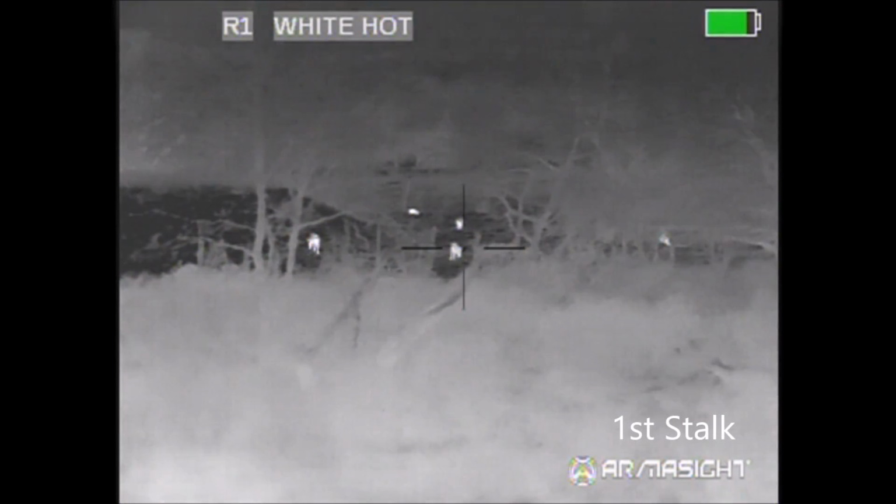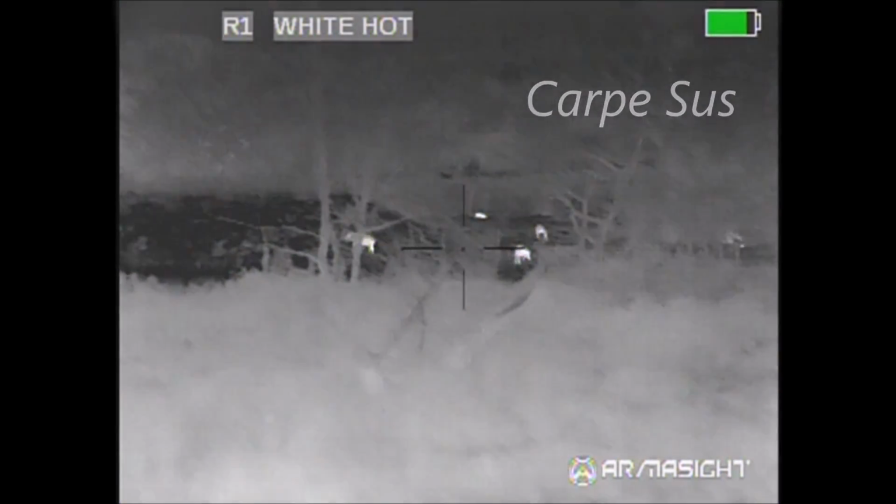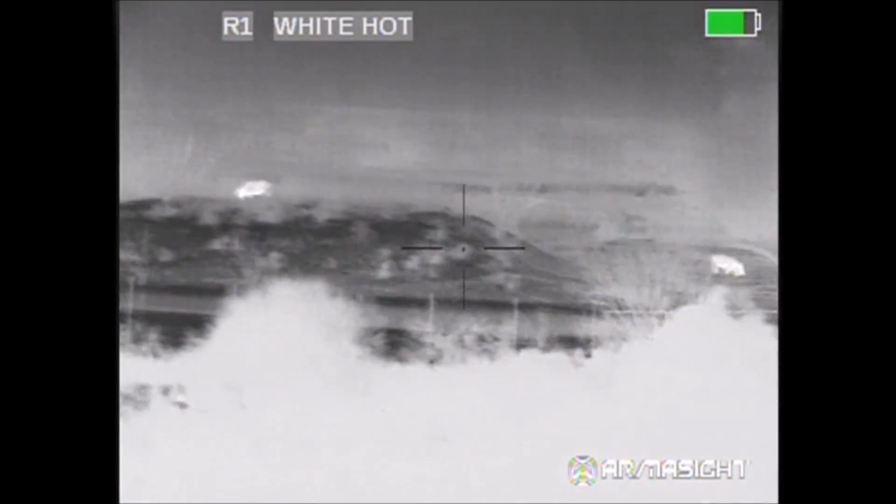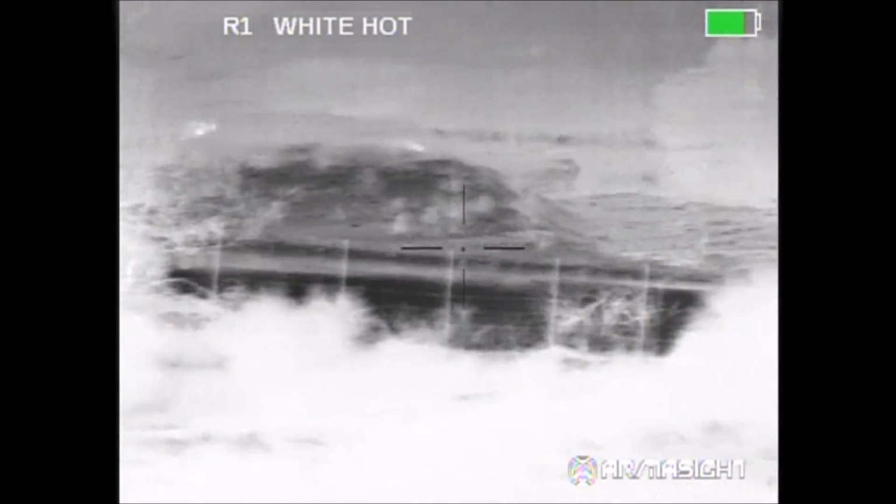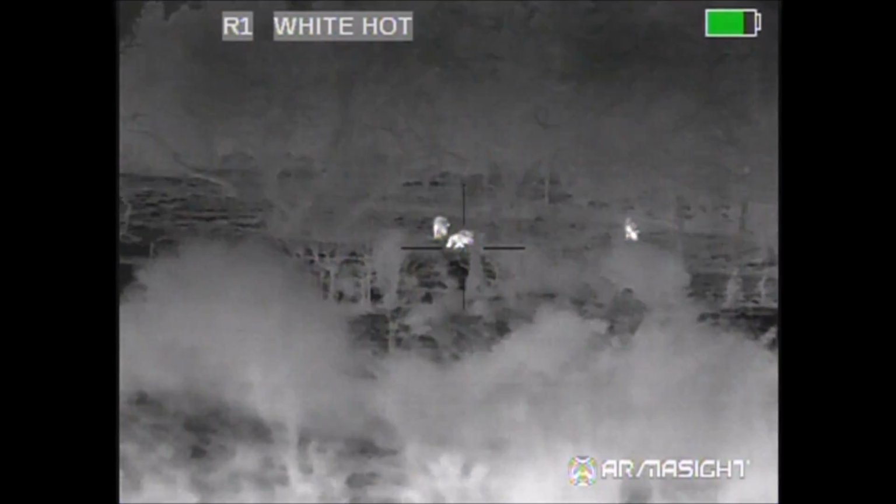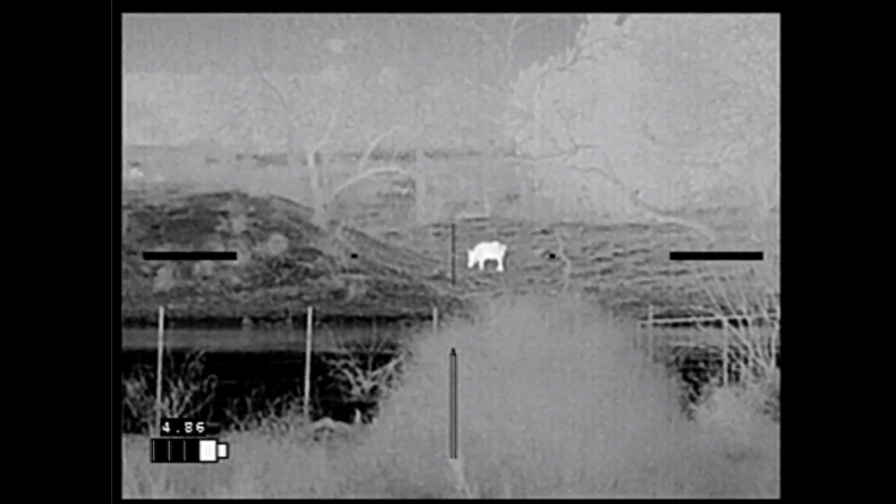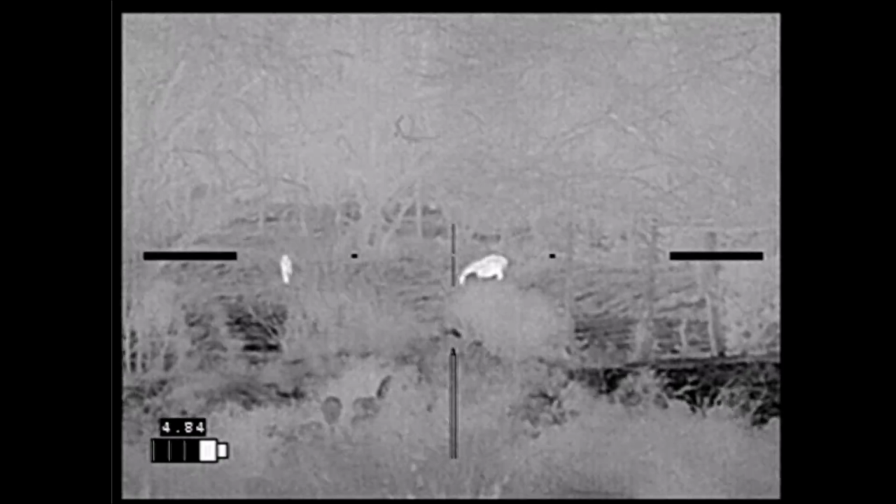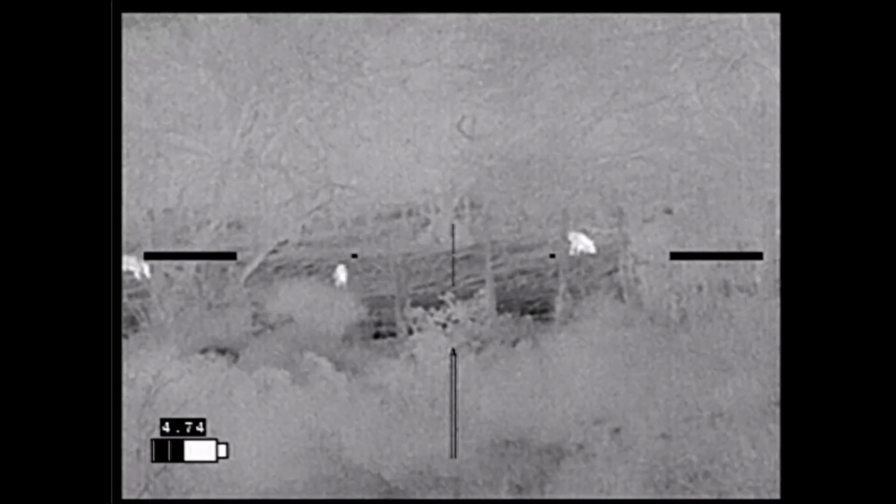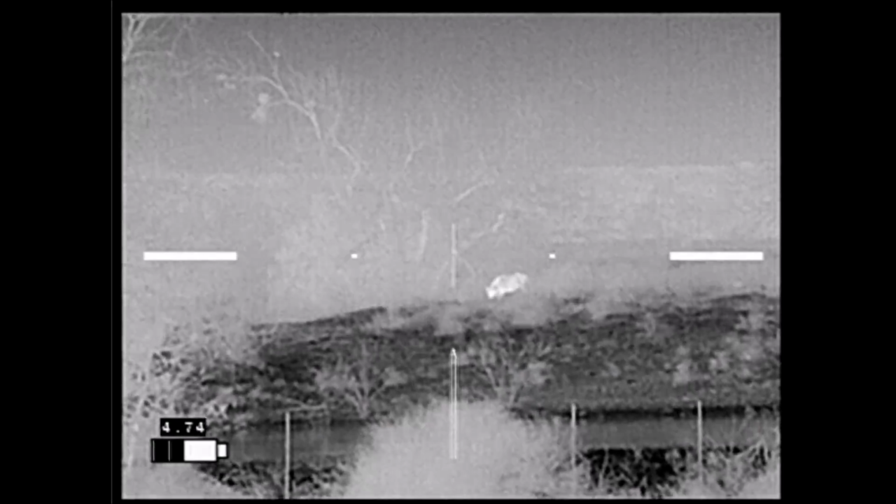We packed up our gear and headed down the road, and it wasn't too long before we came across a sounder of hogs. And this is where we started our first stalk. Here you'll see a progression of images as we move closer, trying to get into a better shooting position. This sounder is one of those really active sounders where none of the hogs stay in place for very long, and rarely did each of us have a shot on the hog at the same time where there wasn't any vegetation between us and the hogs. So we kept waiting, hoping that we'd get a couple together that we could shoot.